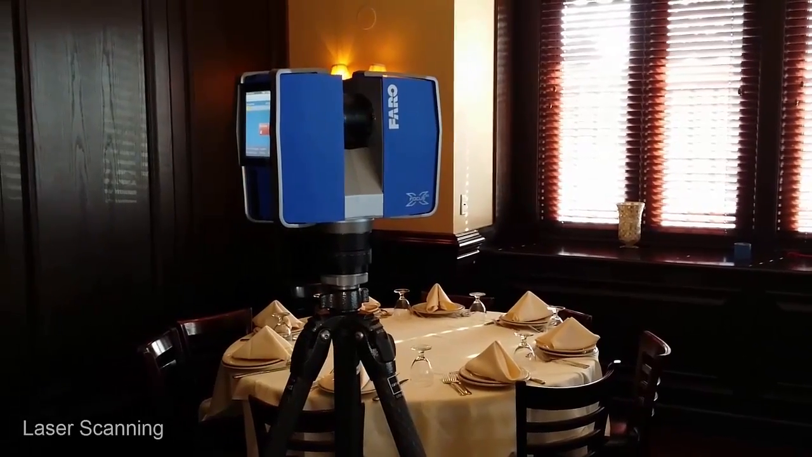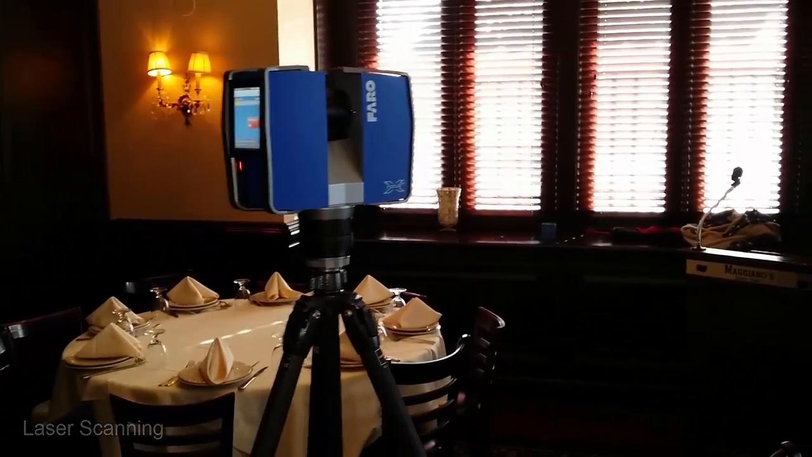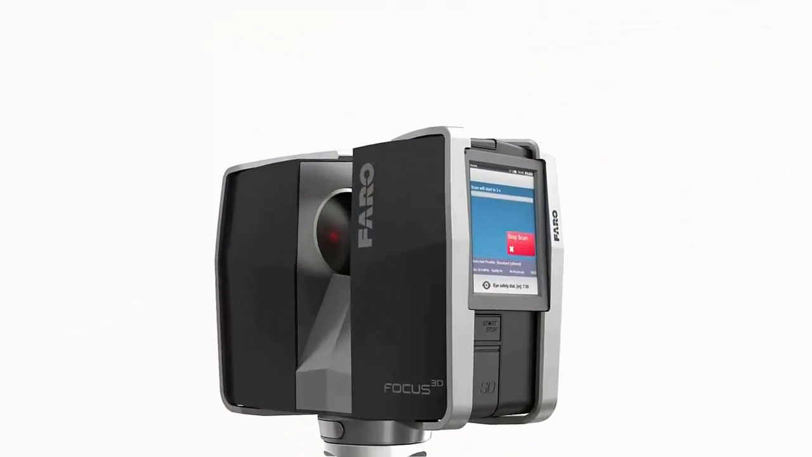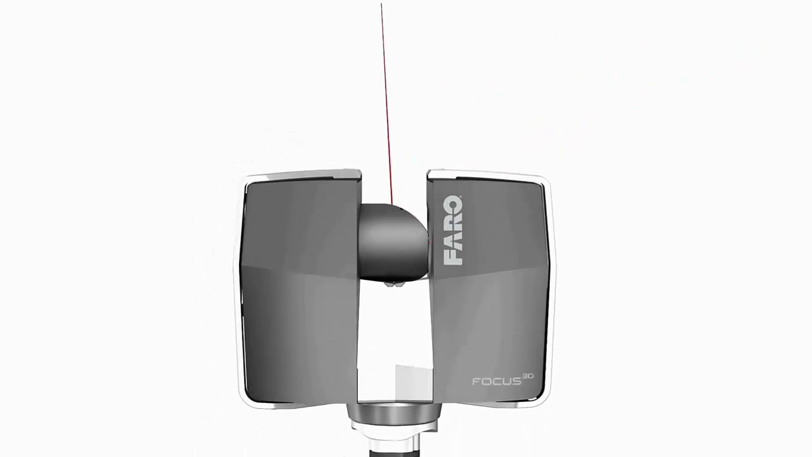We start by positioning the FaroFocus 3D laser scanner in the space to be captured. In this case, it is the Maggiano's Italian restaurant. The laser scanner works by shooting a laser that is reflected off of a mirror and measures a distance to a point with an accuracy of 2 millimeters.